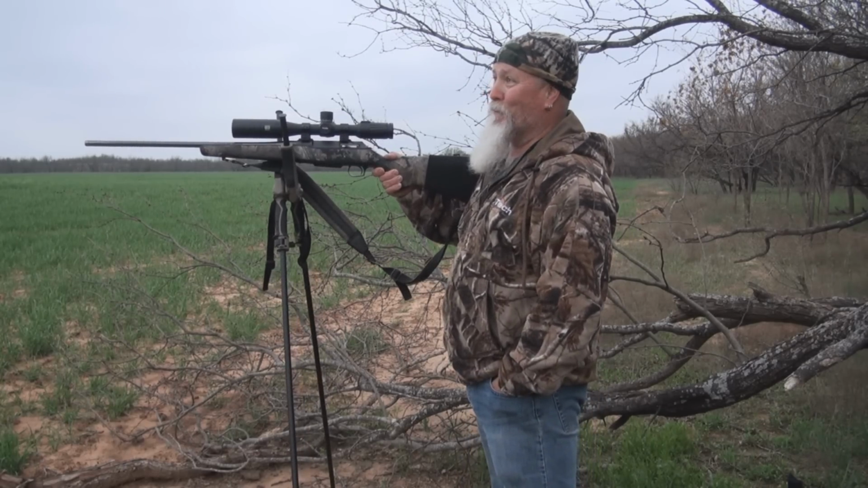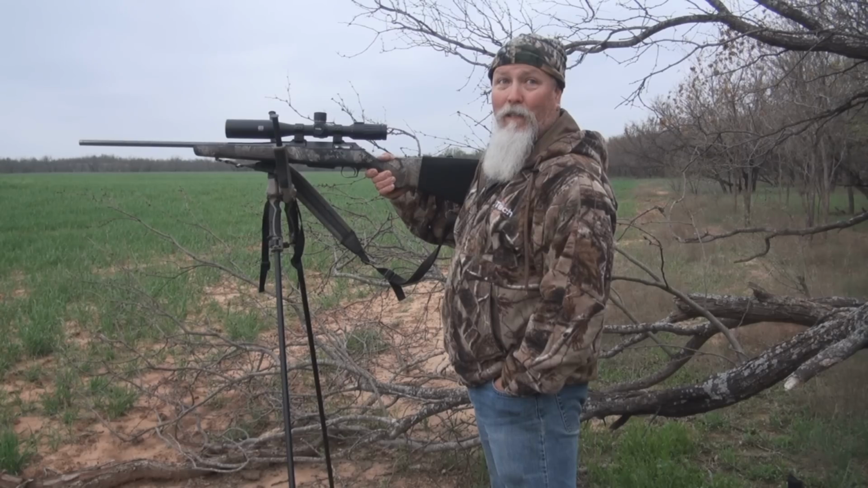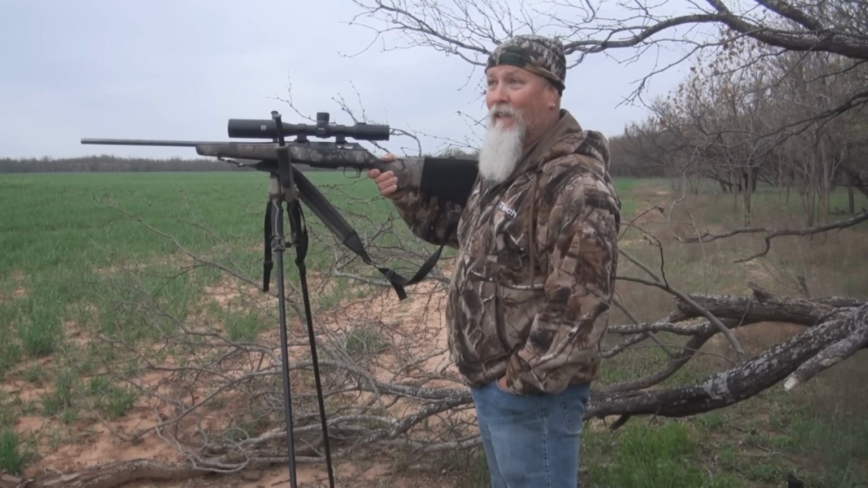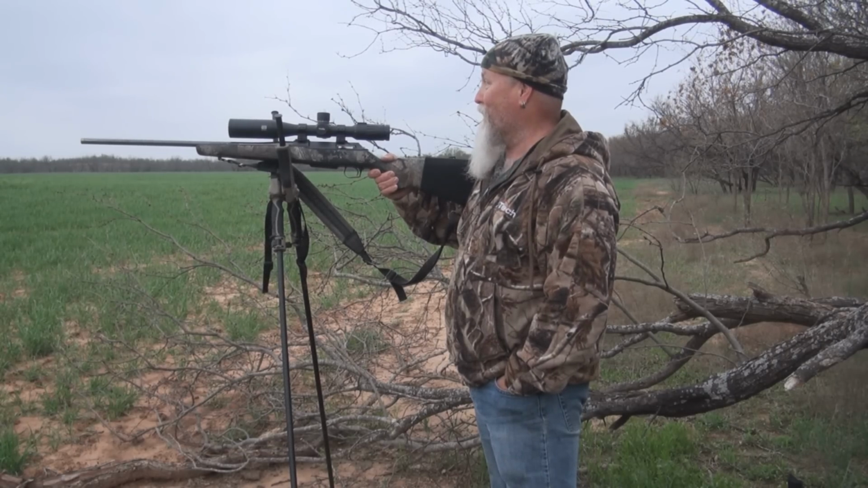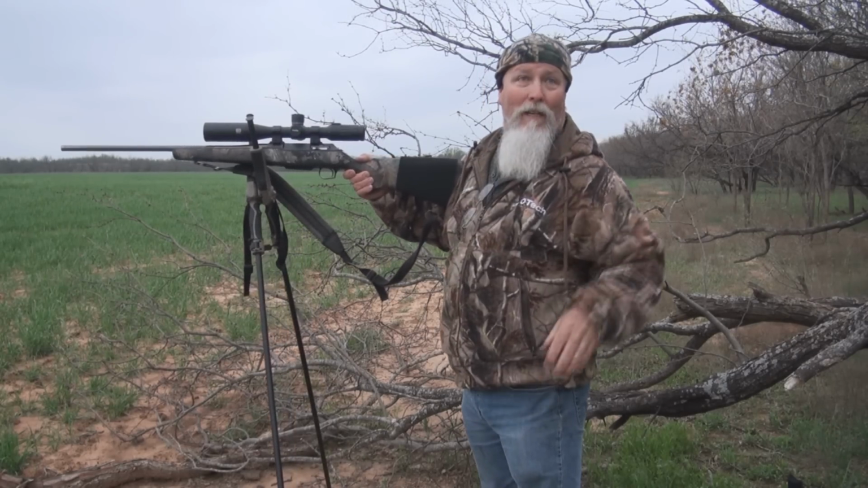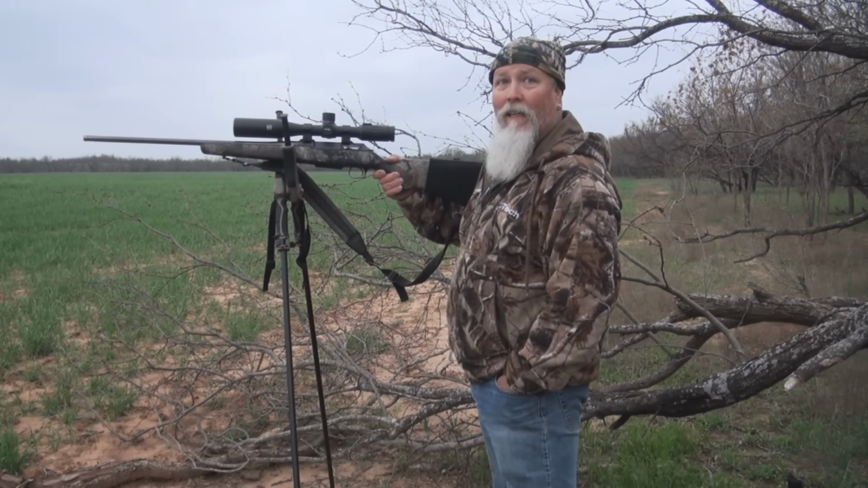So about 11 o'clock this morning the wind turned, and we'd been wanting to come up here and hunt these wheat fields. There've been a lot of turkeys up here, and by the time we got here the temperature was 45 degrees, and it's real humid, and that wind's blowing pretty good, and it's cold. We have not heard a turkey gobble, and we set up near a bedding area on the far west end of this place and tried to call hogs, and we didn't call in anything.